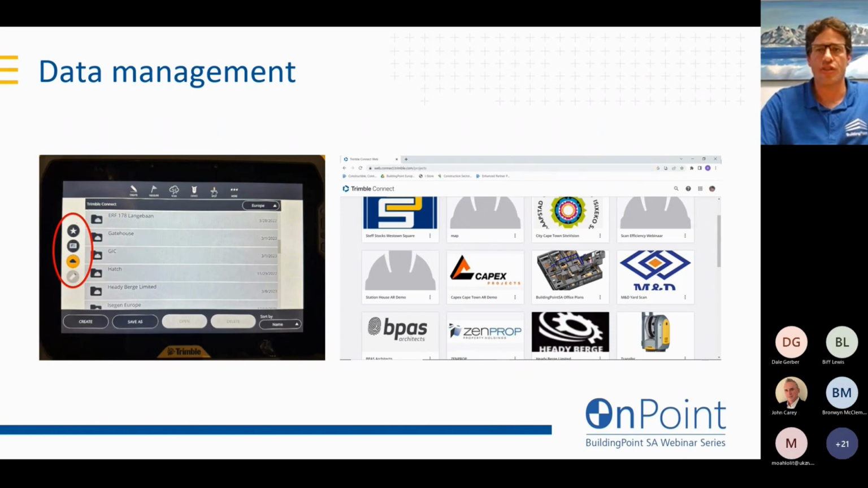And also the storage of that data can be expensive. So on the left-hand side, we're looking at the view that we've got on our tablet. On the right-hand side, we're looking at one of Trimble's common data environments, Trimble Connect. That's where all the project teams, architects, engineers, collaborate and share all their models and all their design information.